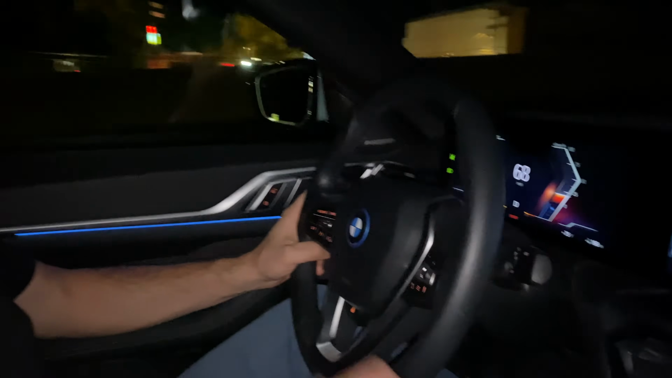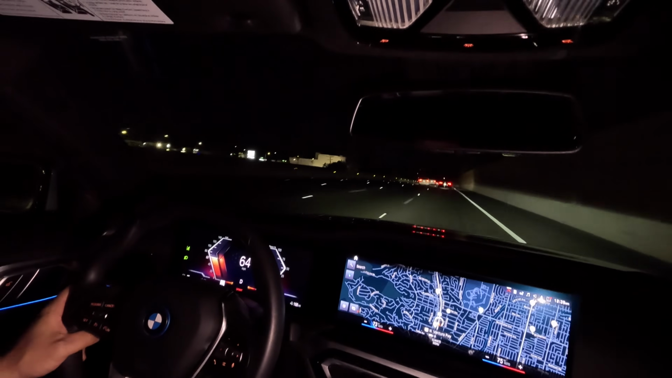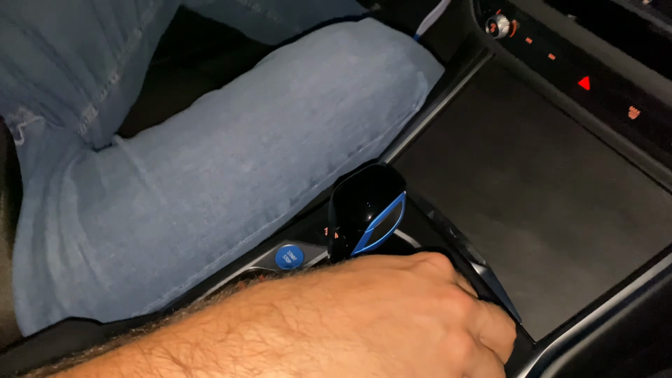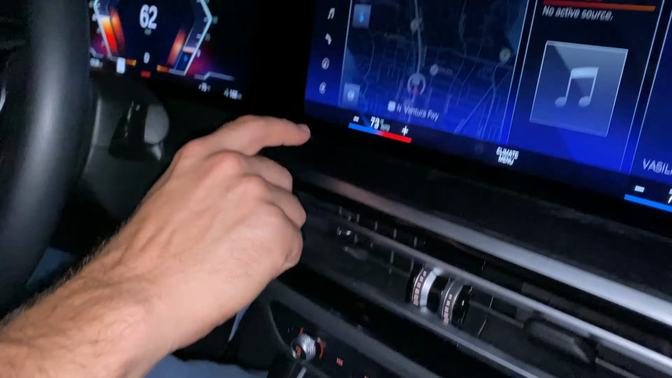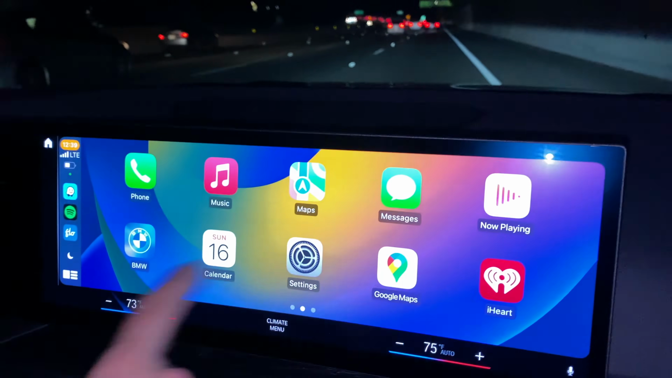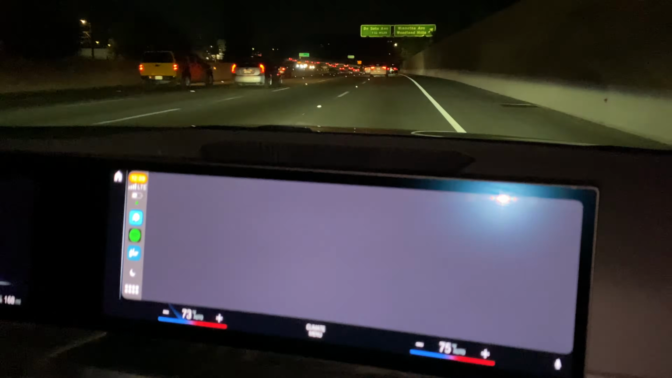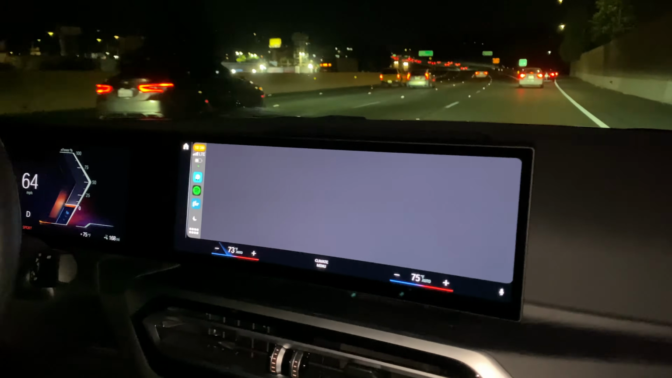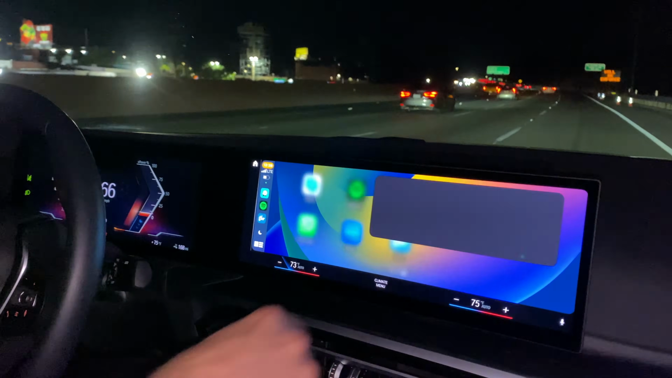You have your curved screen. Obviously, there's a section in front of me. Then there's your navigation and all the controls. I put the maps here. Otherwise, you can have your Apple CarPlay. I like to use Waze. I like the Waze maps. Let's see what it's going to look like. It's just not loading. Oh, there's your glitches on your BMW.